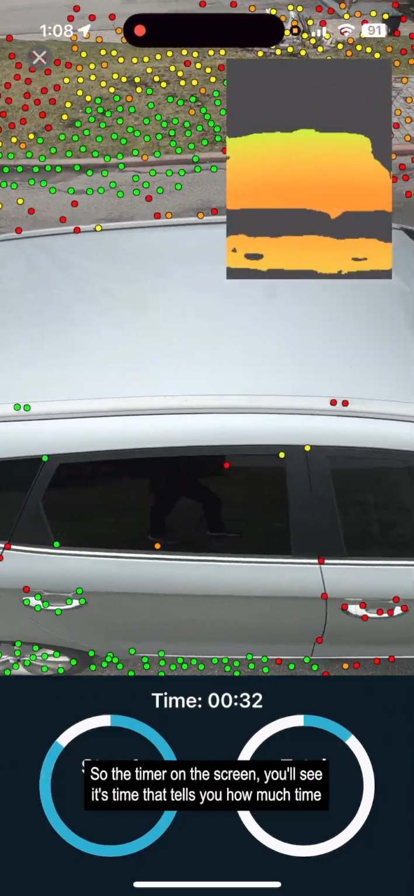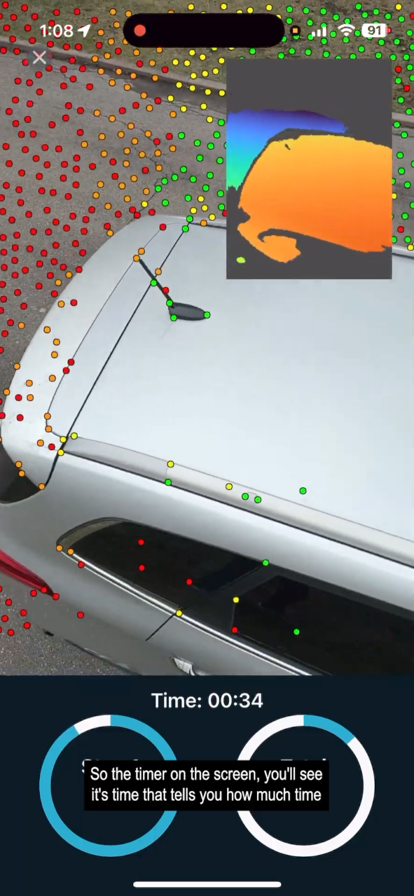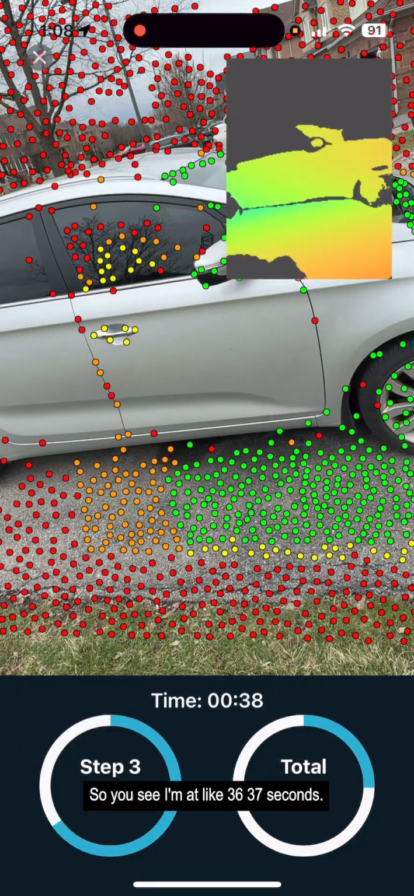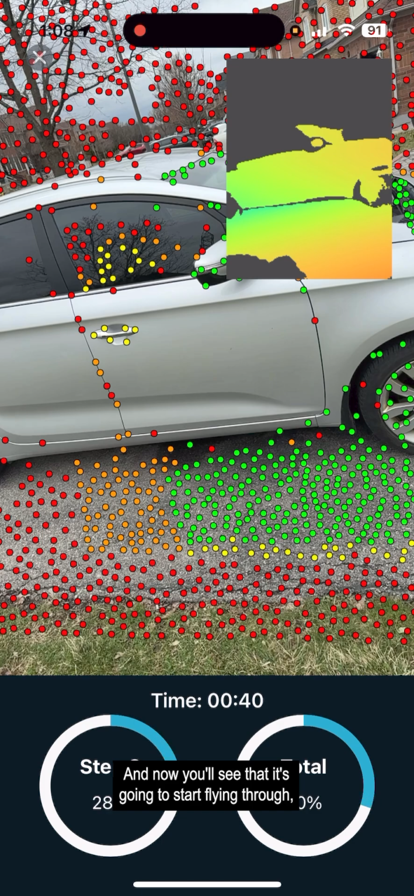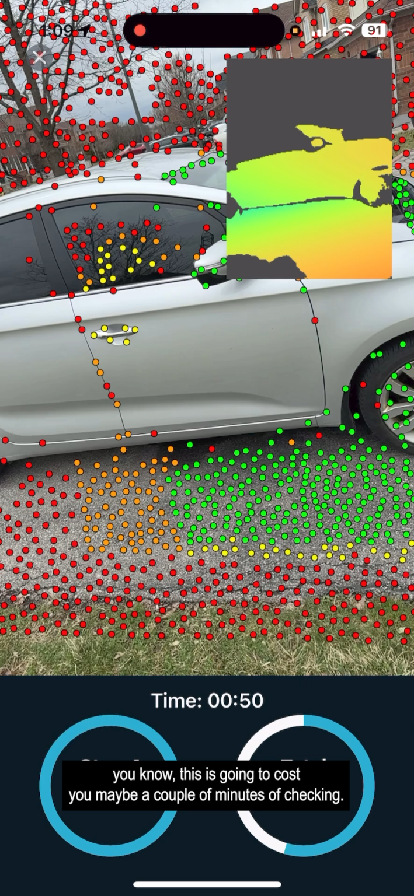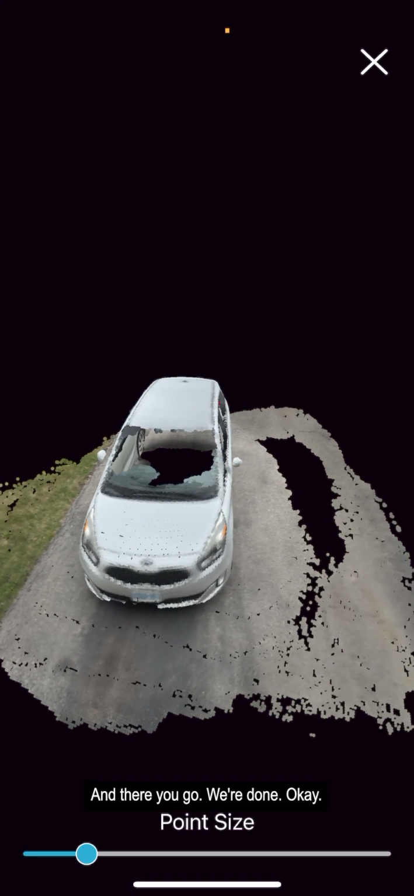So the timer on the screen, you'll see it says time. That tells you how much time it's currently taking. So you see I'm at like 36, 37 seconds. And now you'll see that it's going to start flying through the subsequent steps. So we're at 44 seconds, 45 seconds or so. And so in the end, this is going to cost you maybe a couple of minutes of checking time. And there we go, we're done, okay?